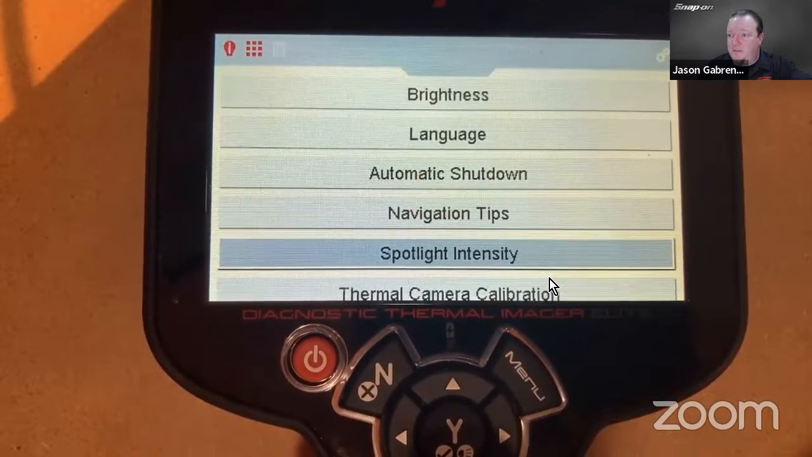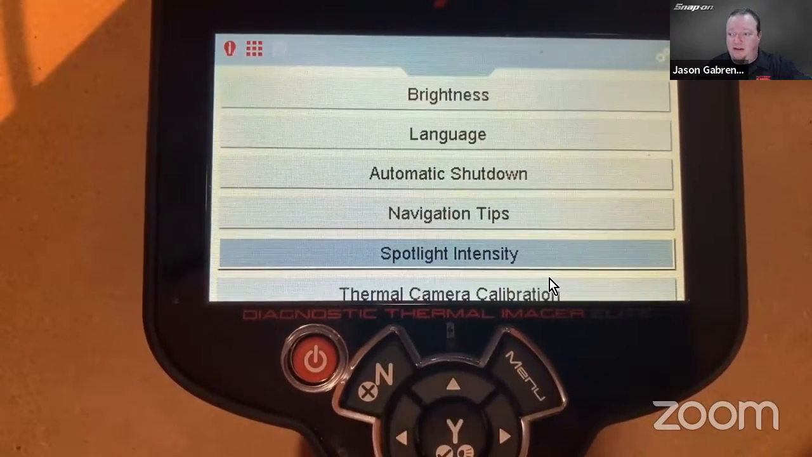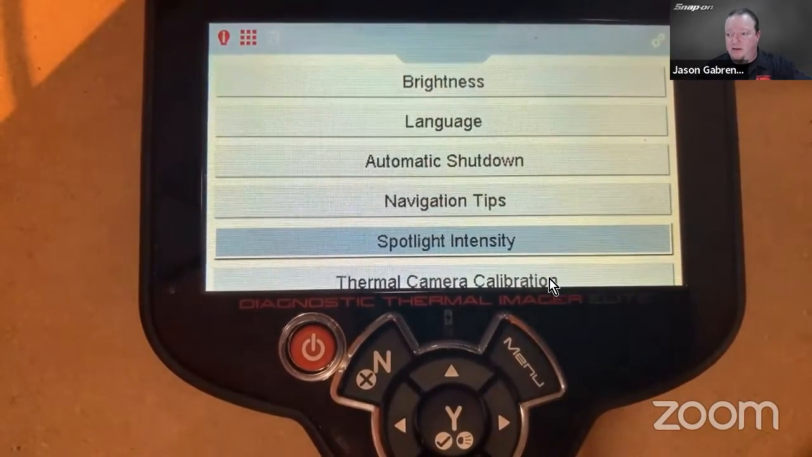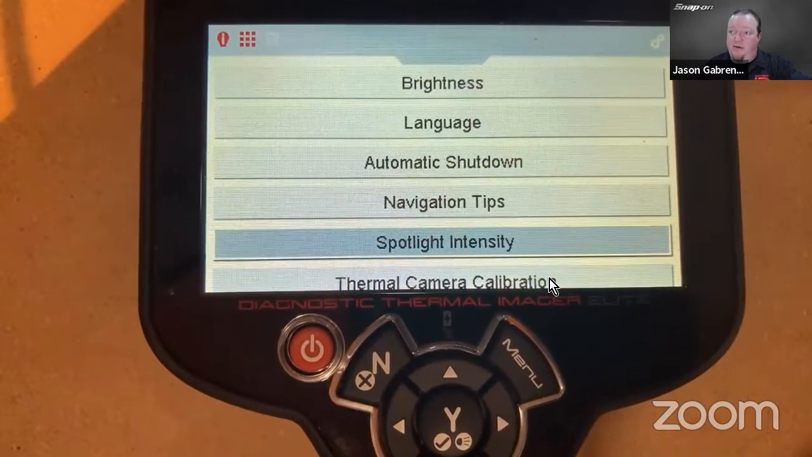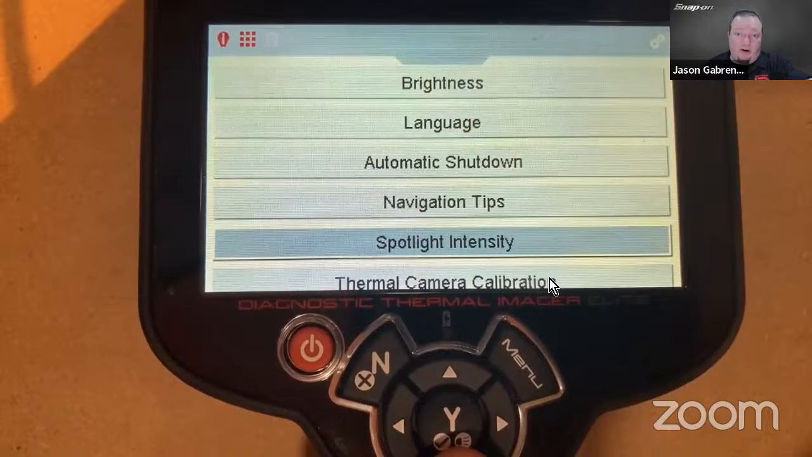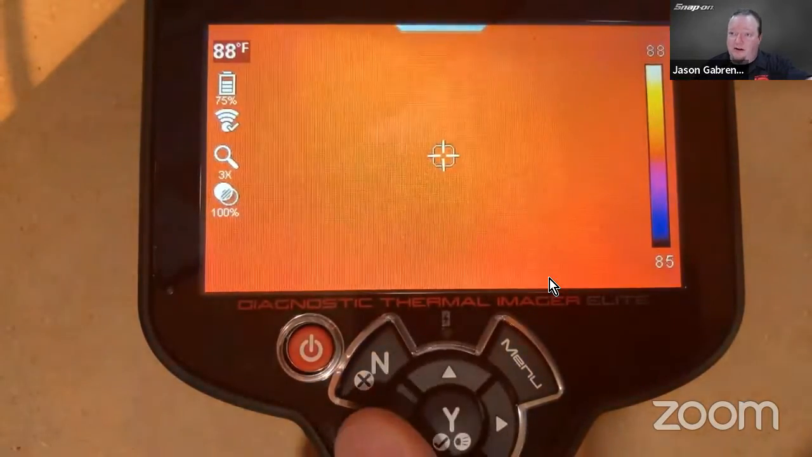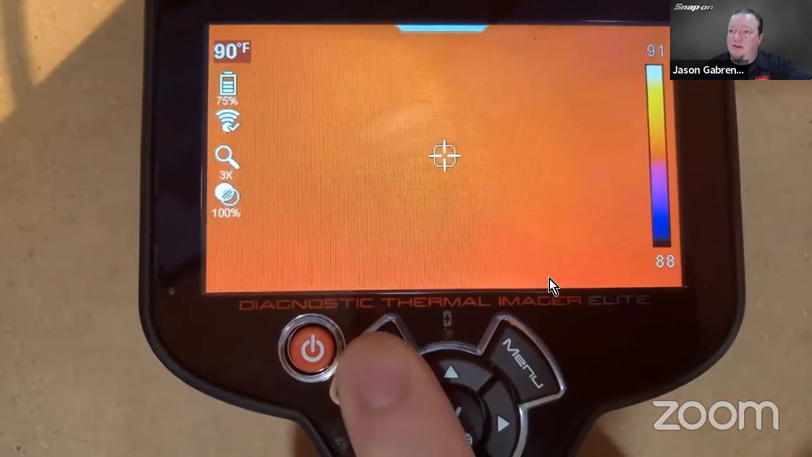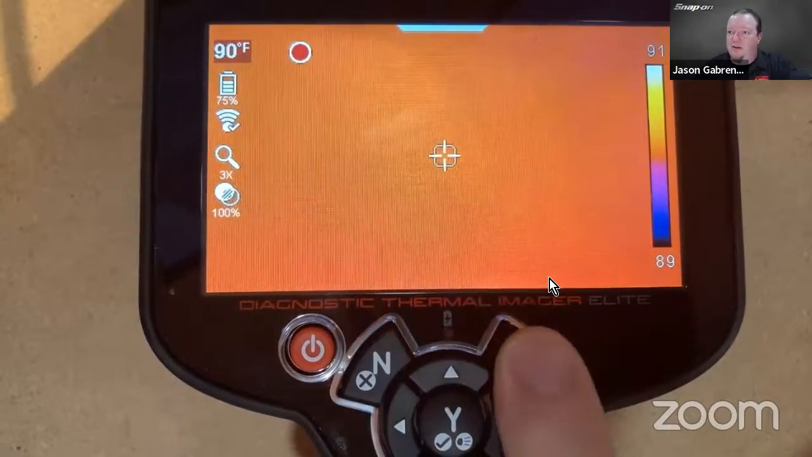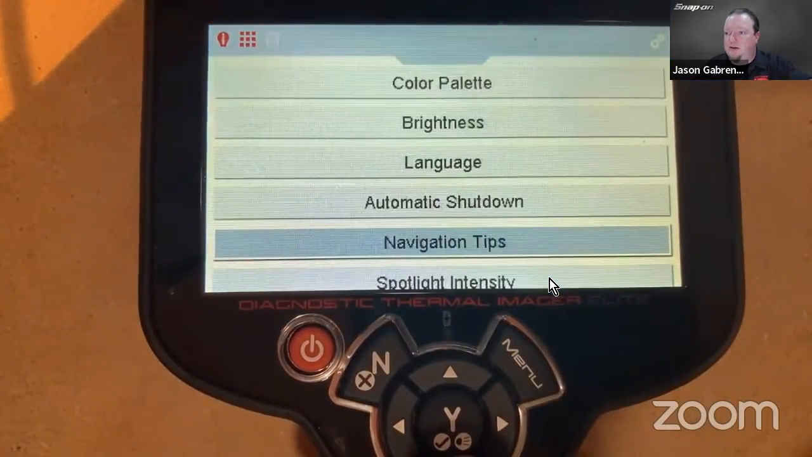Navigation tips. Spotlight intensity. So this does have a spotlight on. If I hit the yes button, you can see down there at the bottom of the yes button, there's a little icon, looks like a light. So it does have a camera, video camera. So you can change how bright the spotlight is. Thermal camera calibration. So I can go in there and actually calibrate it. I shouldn't have done that because I did not want to calibrate here, I guess.